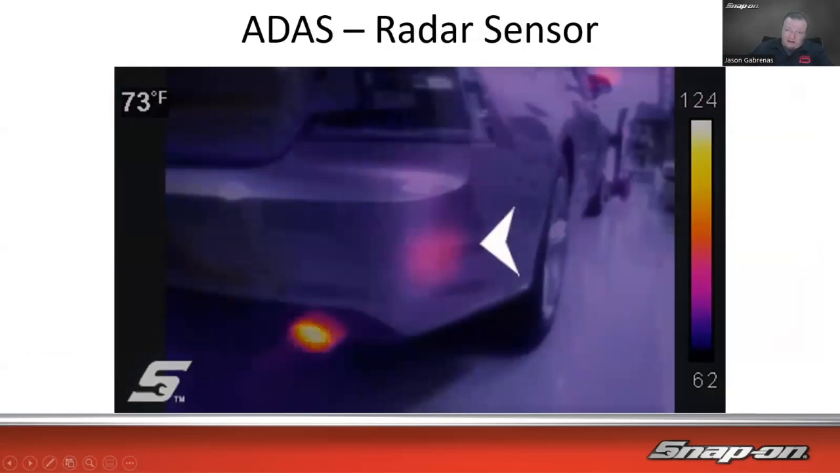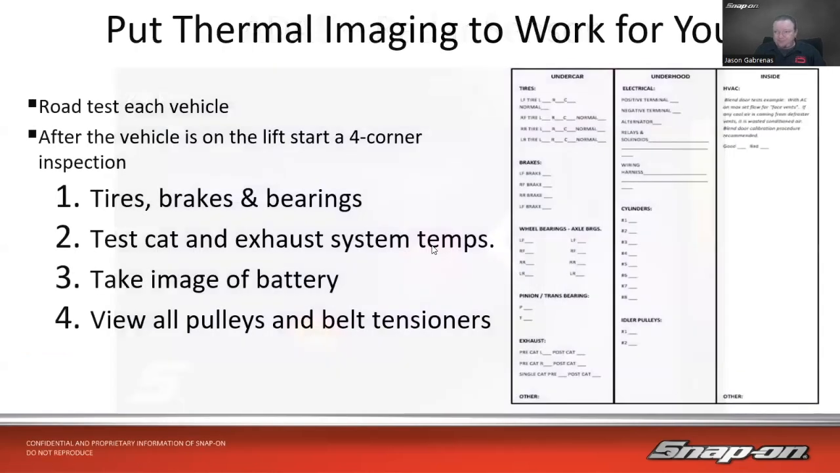Or how about ADAS, radar sensors, or ultrasonic sensors even in the bumper? Which one's bad? Do I know which one's bad? If I got 5 ultrasonic sensors across the bumper, which one's the bad one? It's going to be the one that's not generating heat, because when it's operating, it's going to generate heat in this case, just like the radar sensor. The radar sensor is generating radio waves. So that means it's going to be operating and it's going to be warmer than its surroundings. So in this case, we can actually see the radar sensor through the bumper. We can see the heat signature right there. So I thought that was kind of cool. So let's take this thermal imaging and put it to work for you.